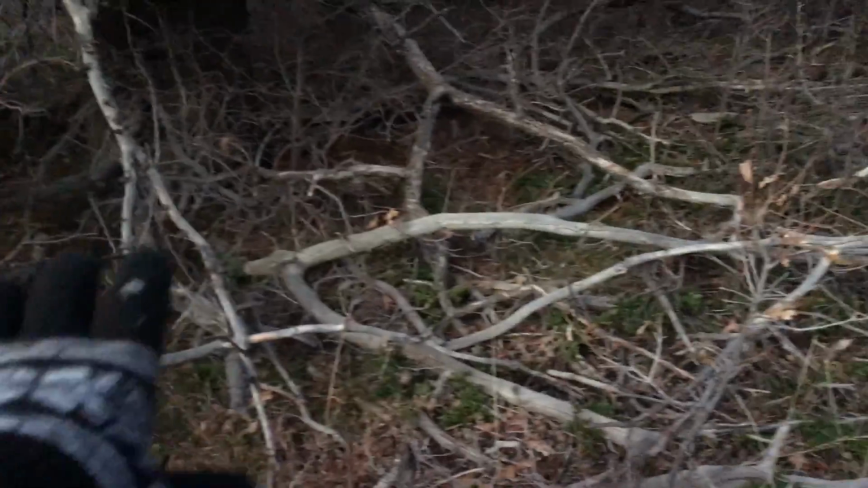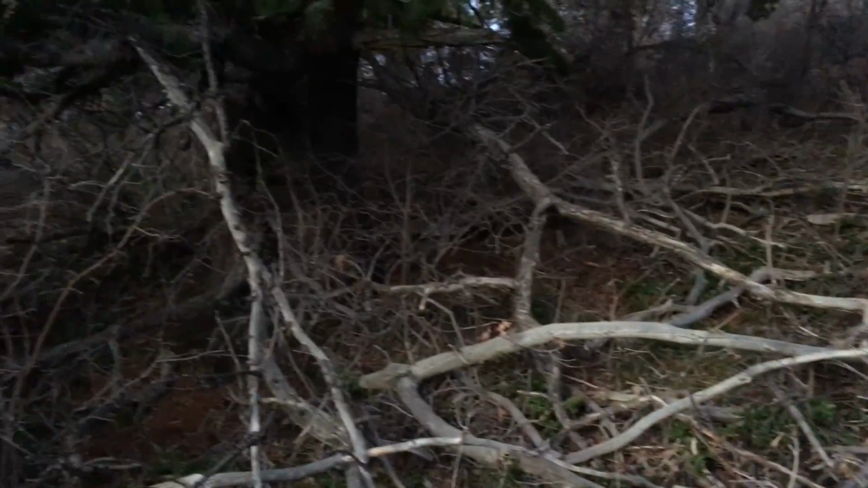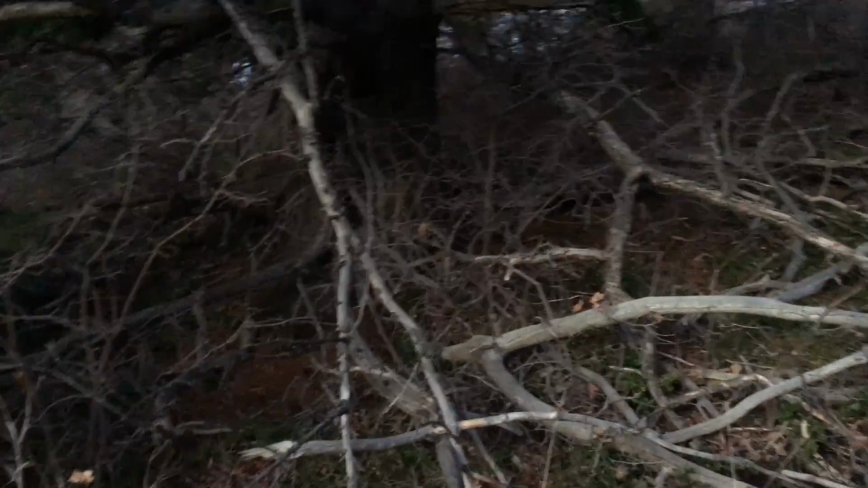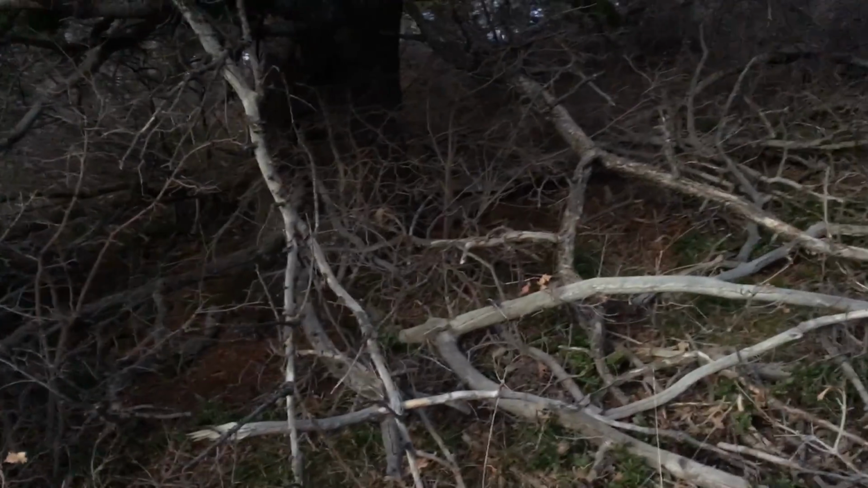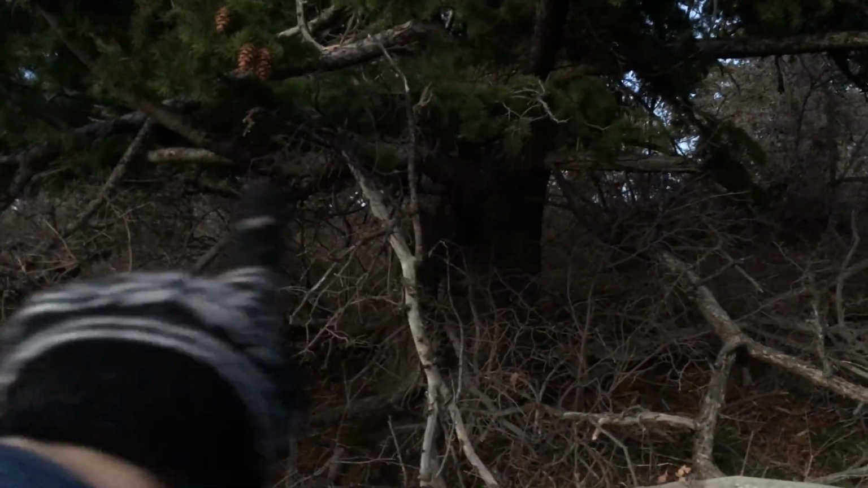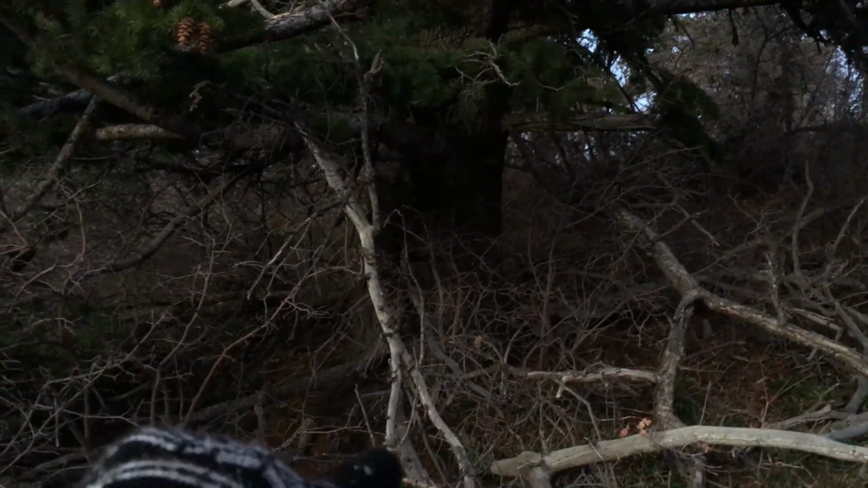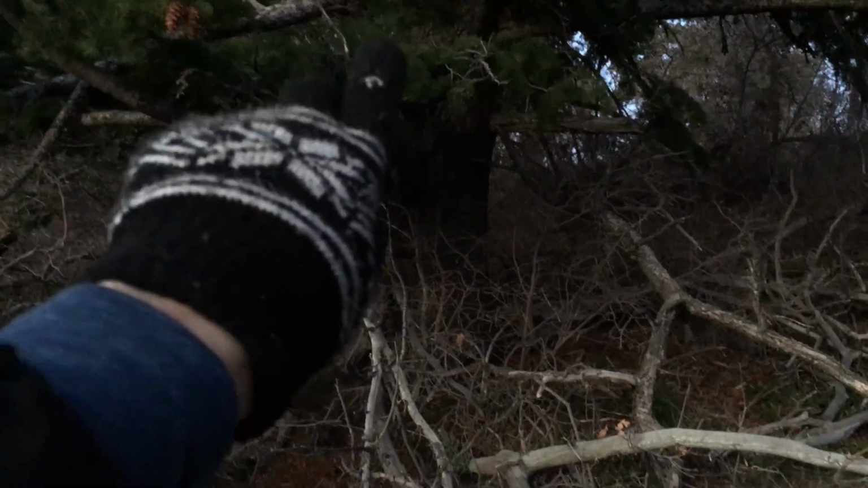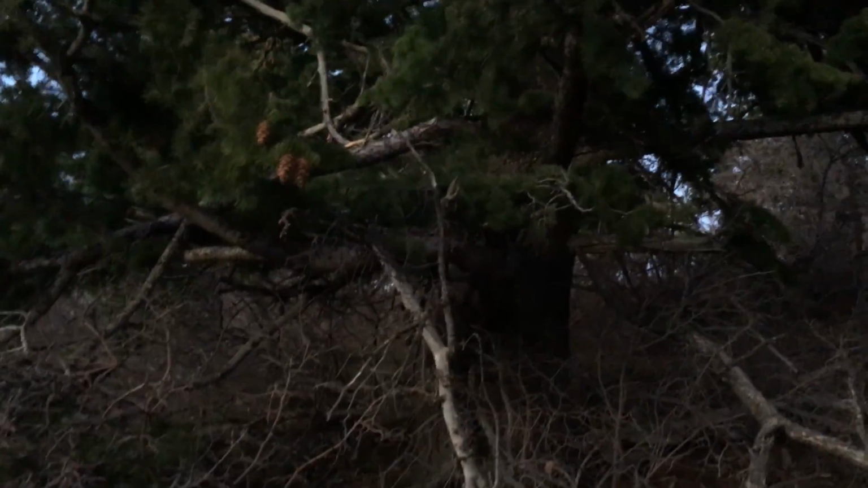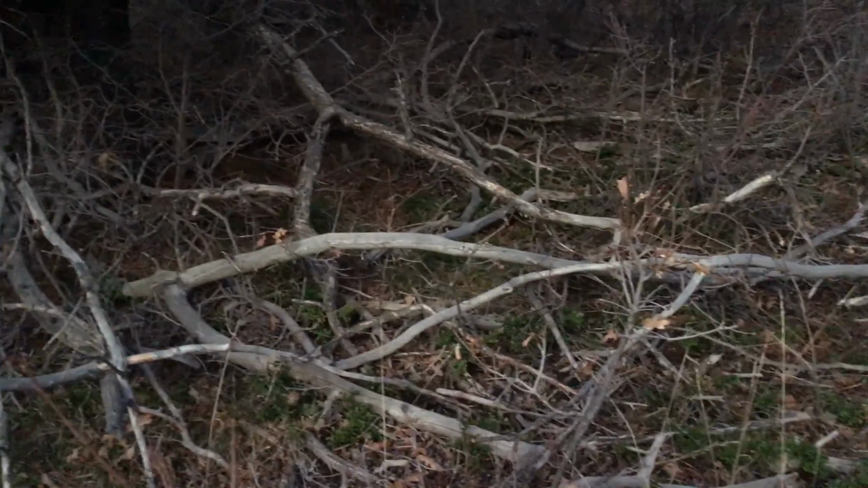So obviously you have a bunch of broken stuff under here. This is a perfect umbrella hut that they build, but I don't necessarily think it's for like a shelter thing. I actually think it's a blind. Now they've twisted these branches back, and this one right in front of us is twisted down, and they've shoved additional branches. See that one up there and that one up there. Some of these aren't even pine, they're different trees.